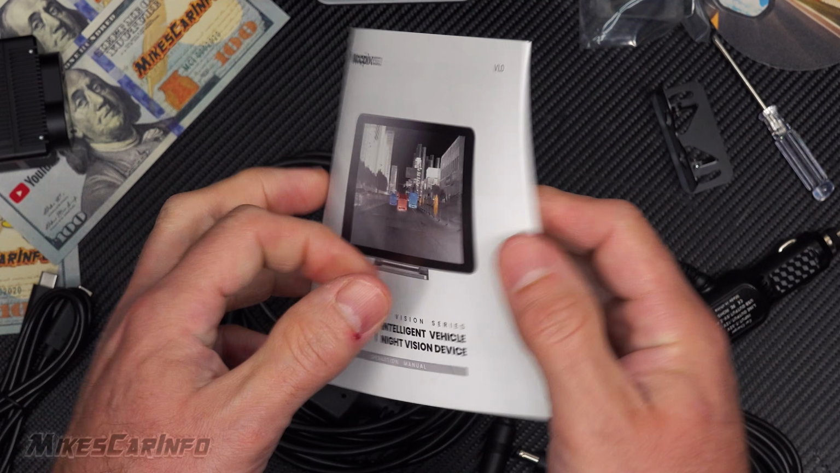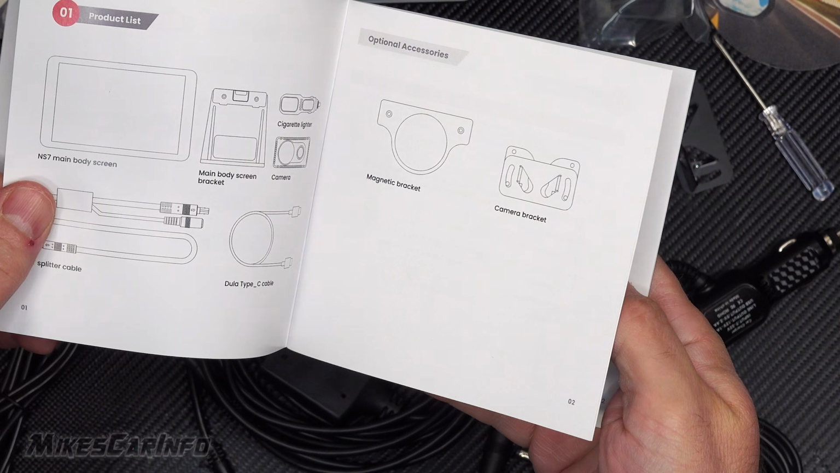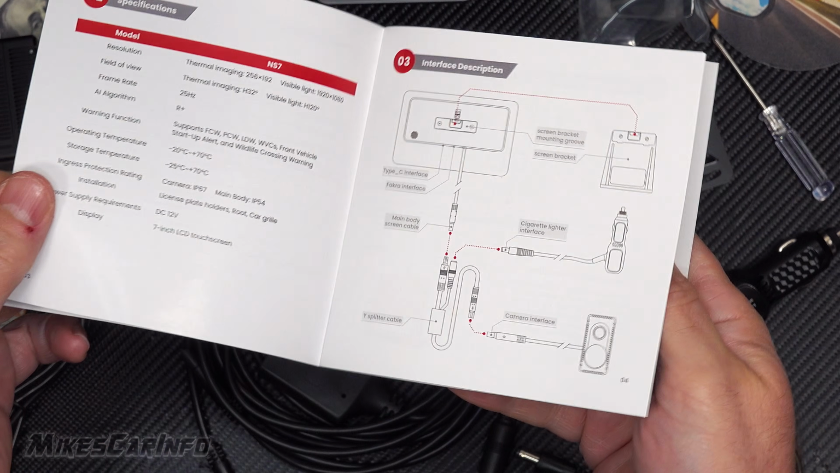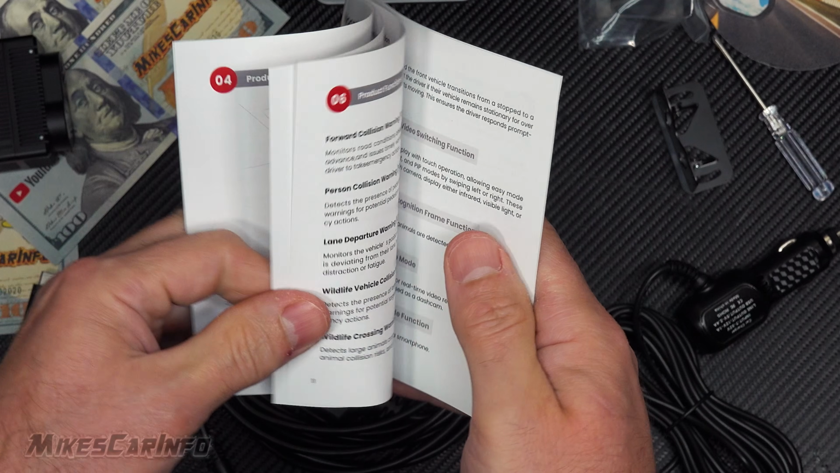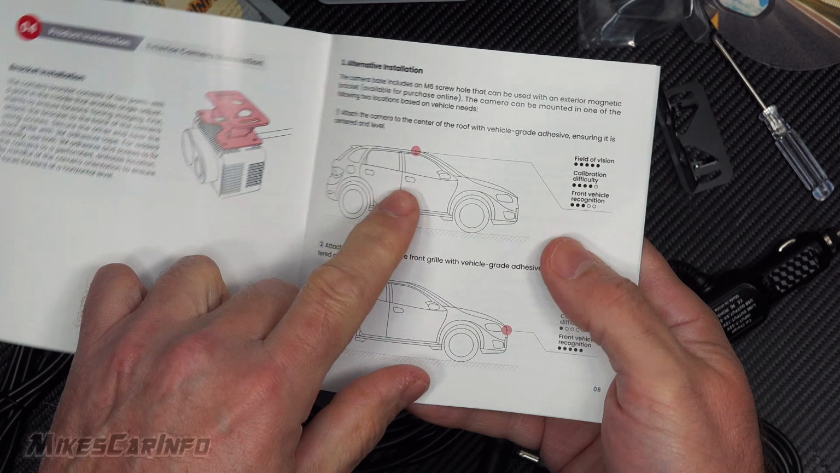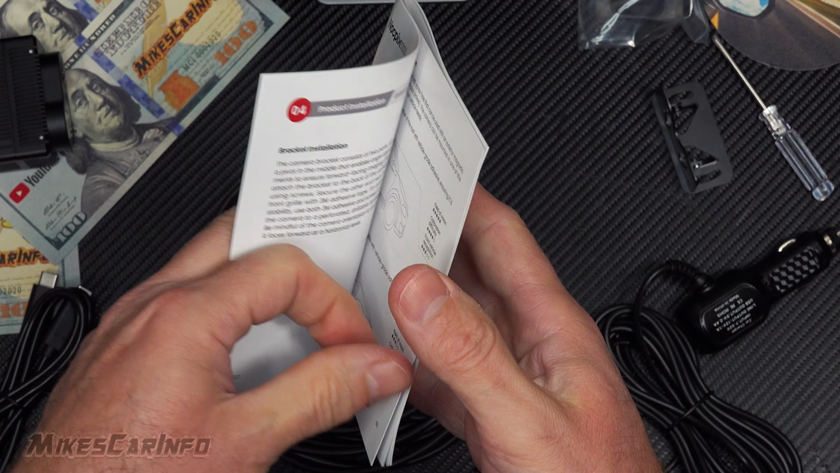The instruction manual looks really well done. It's in English. It lays everything out, explains the procedure, how it connects, and everything. There are different places: there's how you put the bracket on, there's where you can put it at the top, you can put it in the center.